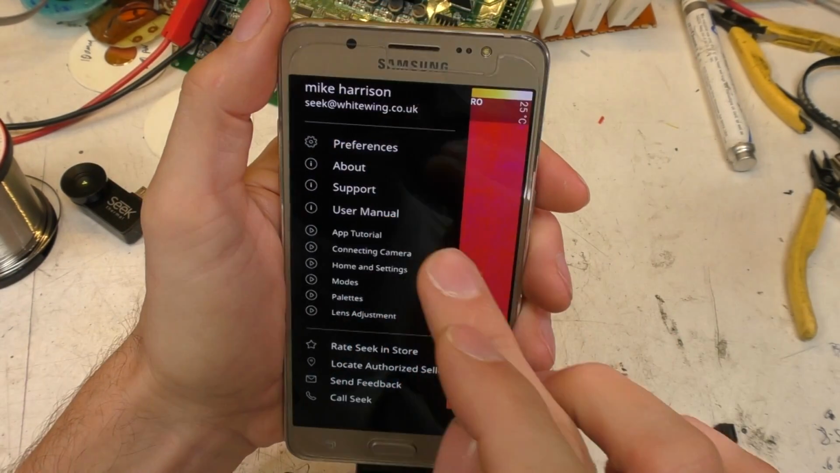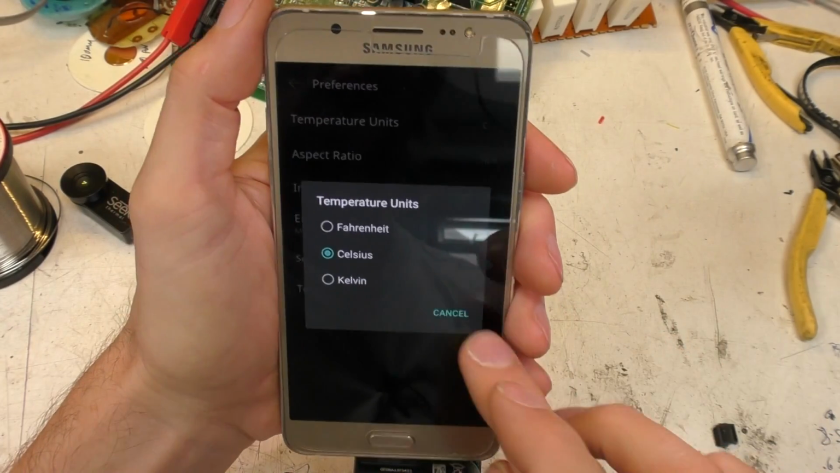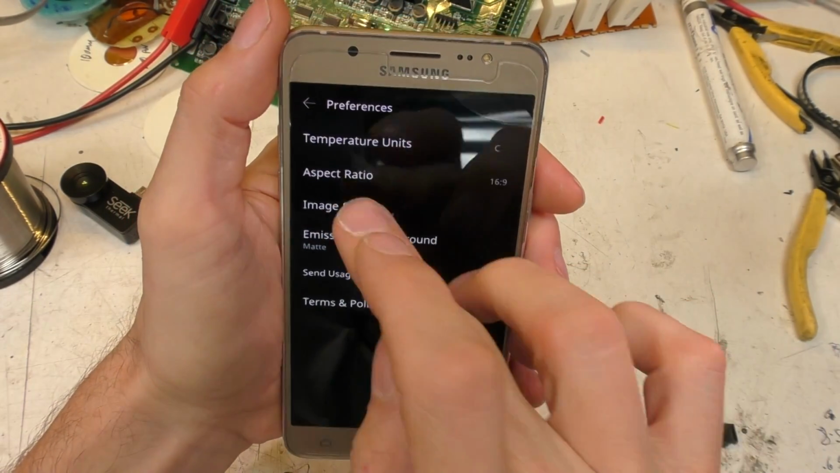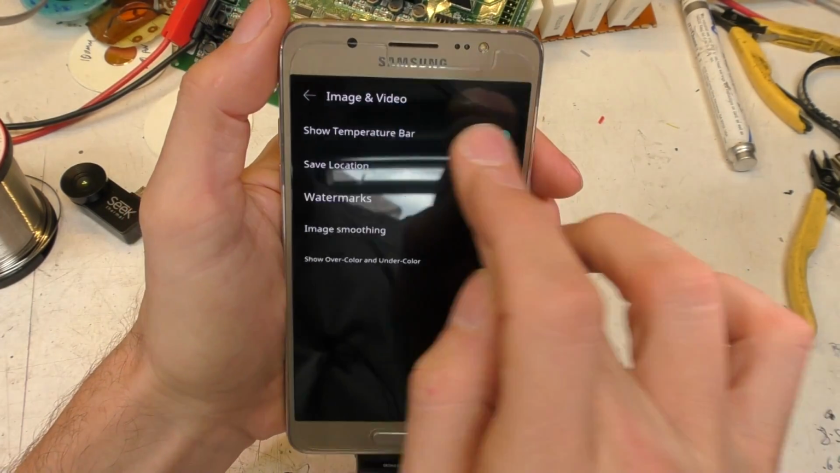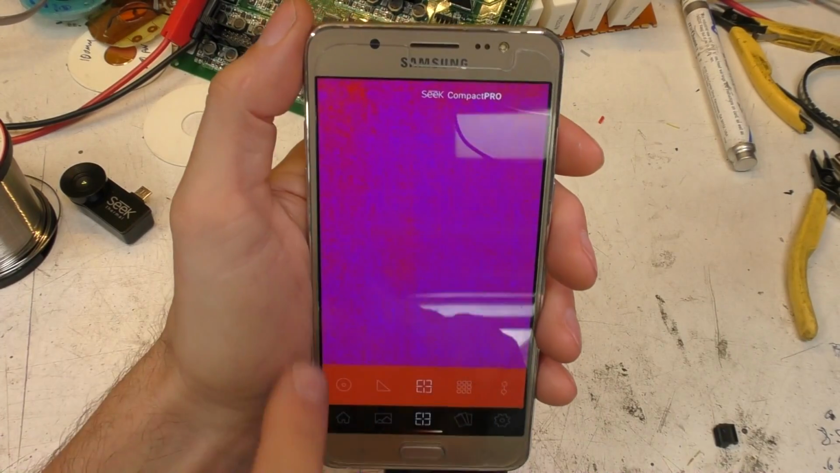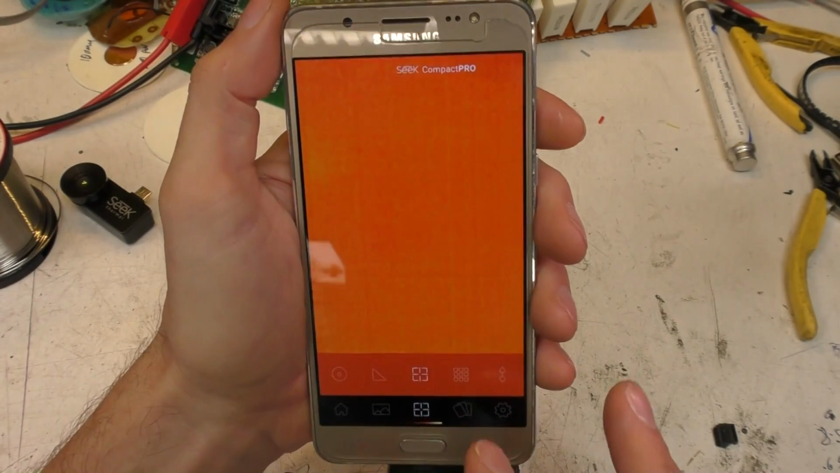Let's try turning that off. Oops. Region video, temperature bar off. Yes, that's got rid of that, but I'm sure I've seen it up the left-hand side at some point. I'm not quite sure what's going on with that.